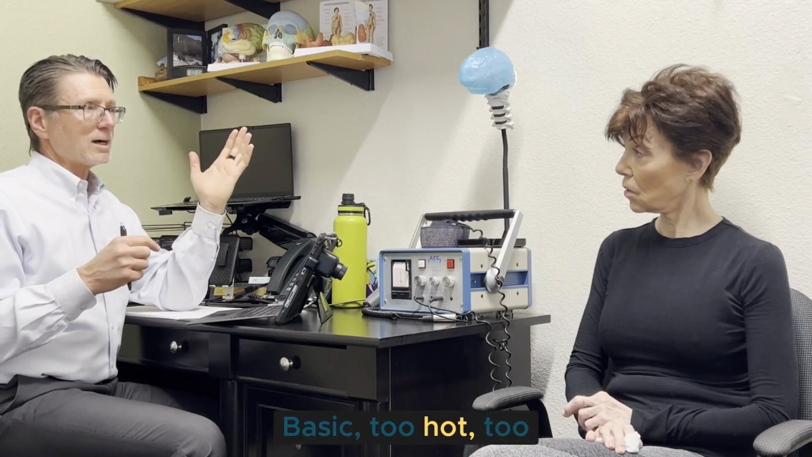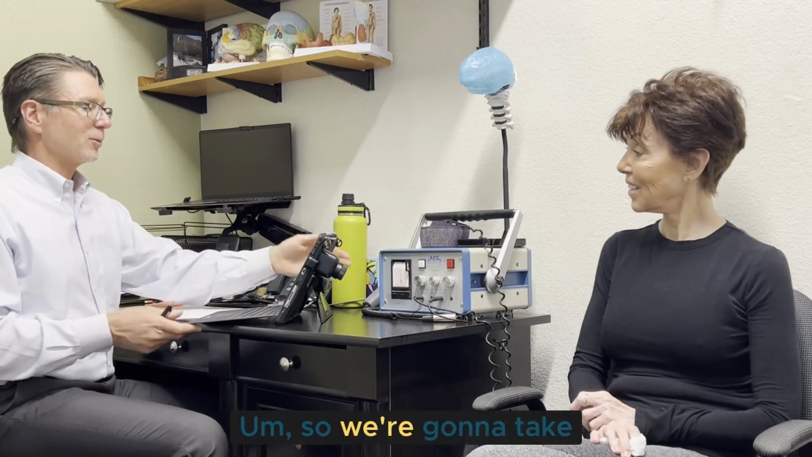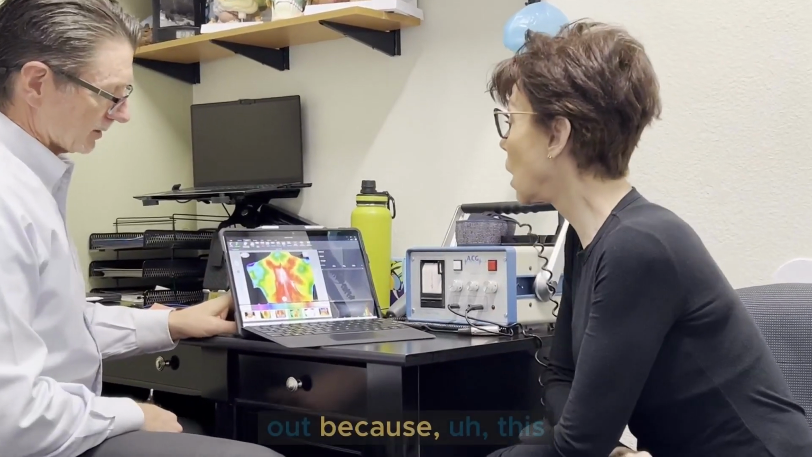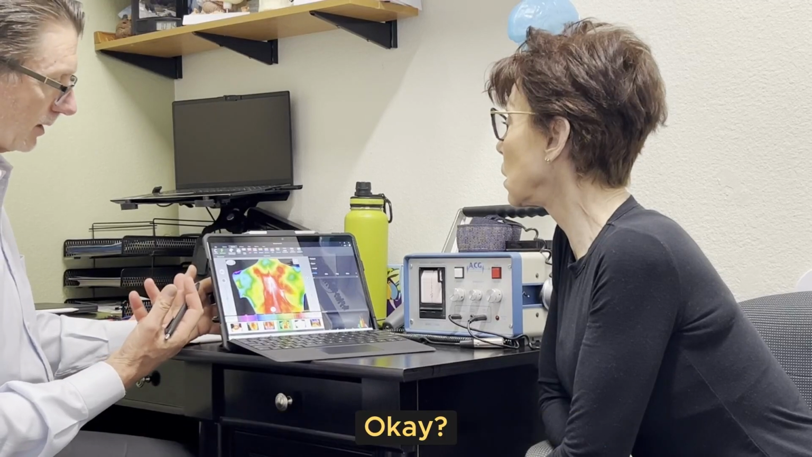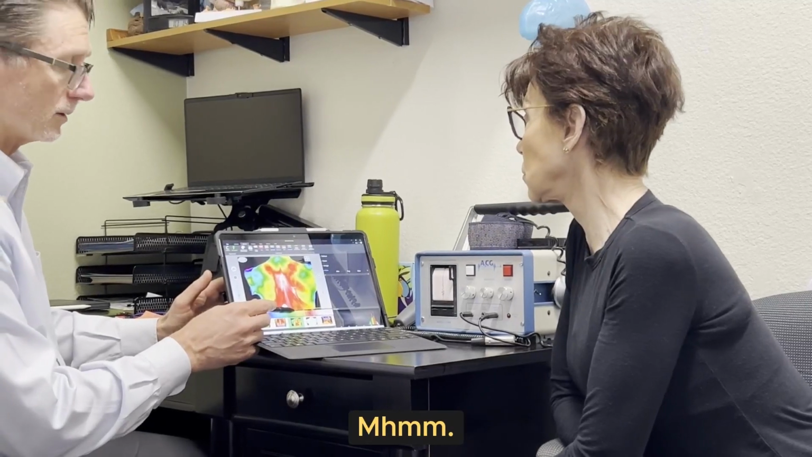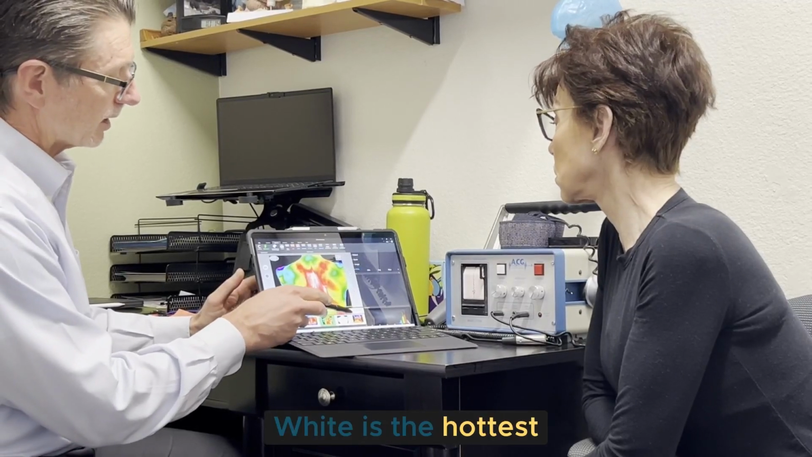Basic: too hot, too cold, just right. Just like the three bears. Okay. So we're gonna take a look at a couple of your pictures here. I left this one out because this does give some interesting perspective. Generally speaking, this yellow-green is going to be our ideal. When it goes over in this direction, that's the colder. Blue and purple, hotter. White is the hottest, and red is hot.